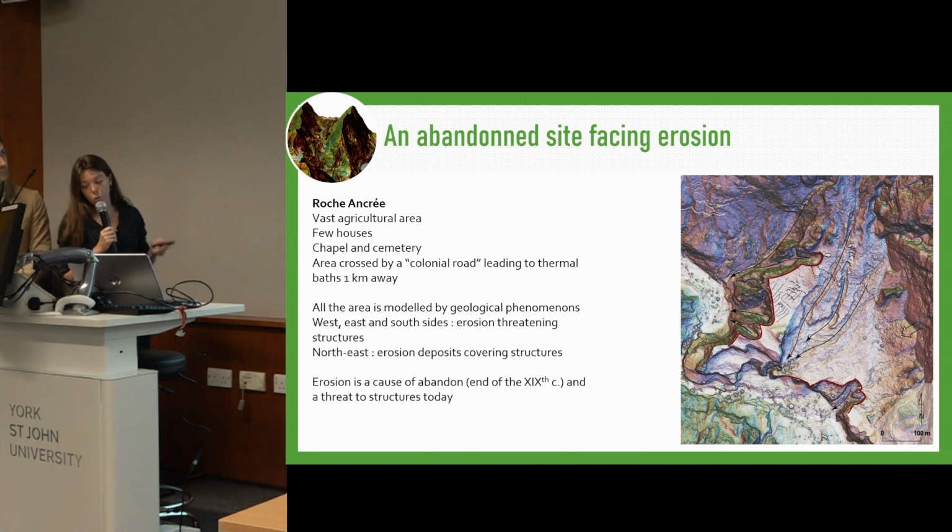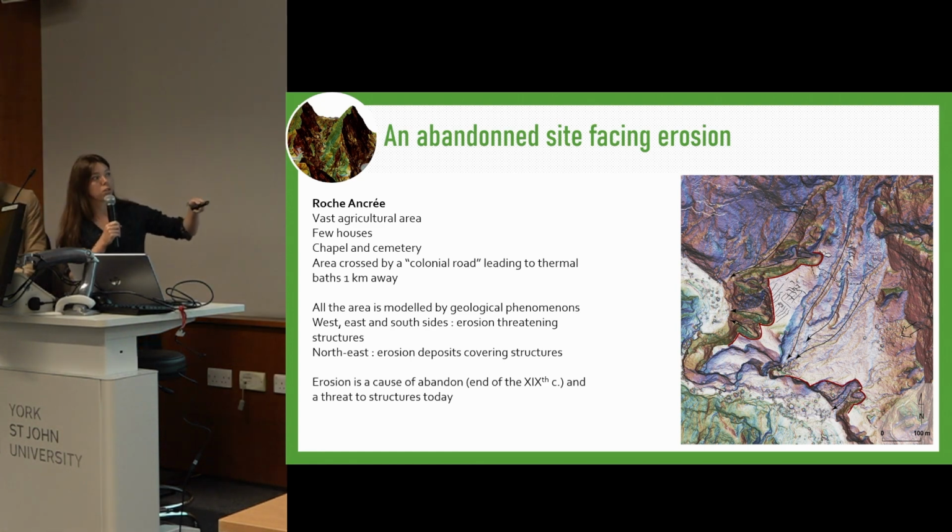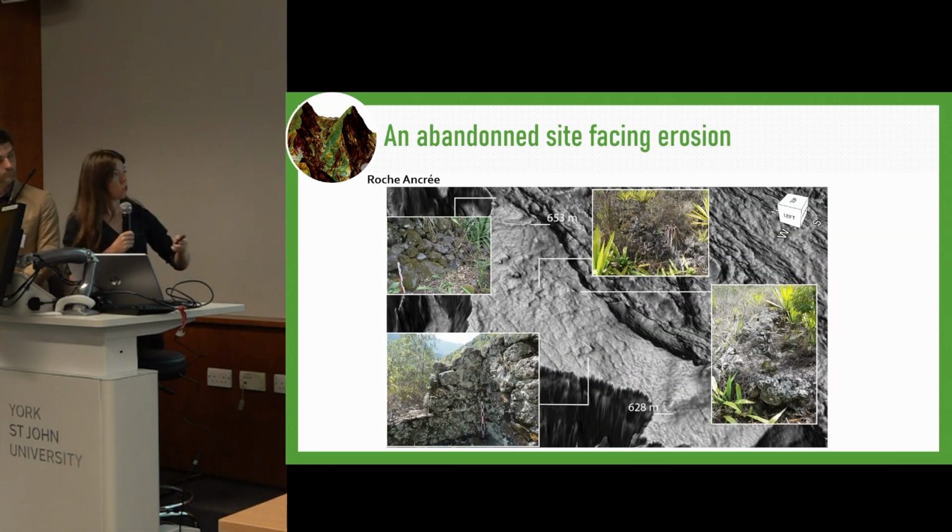The DTM shows an area modeled by geological phenomenon, and what's interesting to note is that on this site, everything is just going down the river because of erosion. This is destructive. This is destroying the structures. And on this side, byproducts of erosion are just covering the remaining structures. So this is a site that was abandoned because of erosion, and now the structures are threatened by erosion. So the DTM, some of the structures, and this feature is actually the chapel.